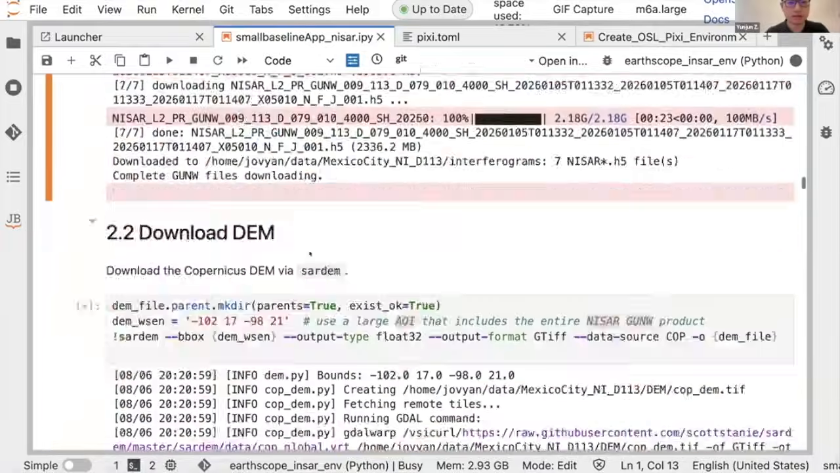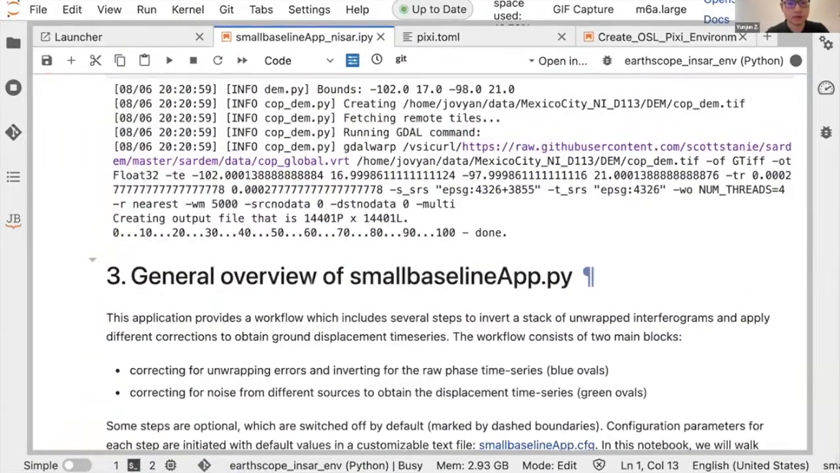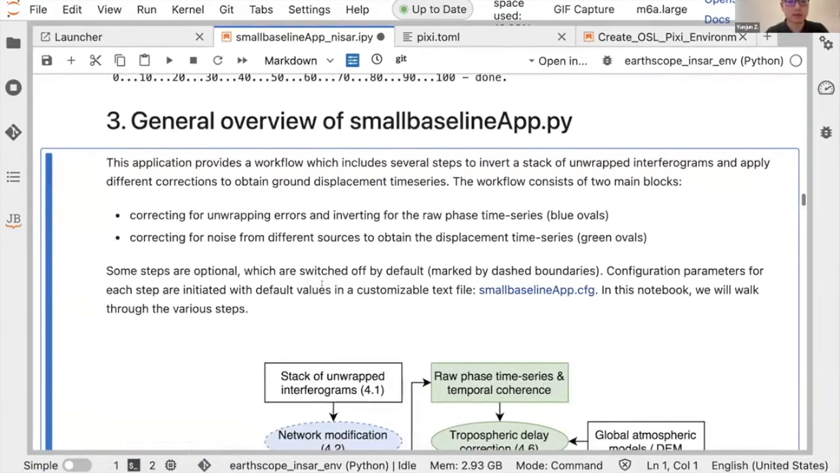Okay, let's go forward. This is done. So the workflow of the main program within MintPy is called the small baseline app. That is the small baseline approach. It is basically equivalent to the classic SBAS approach or the DS approach, as what Scott just showed us.